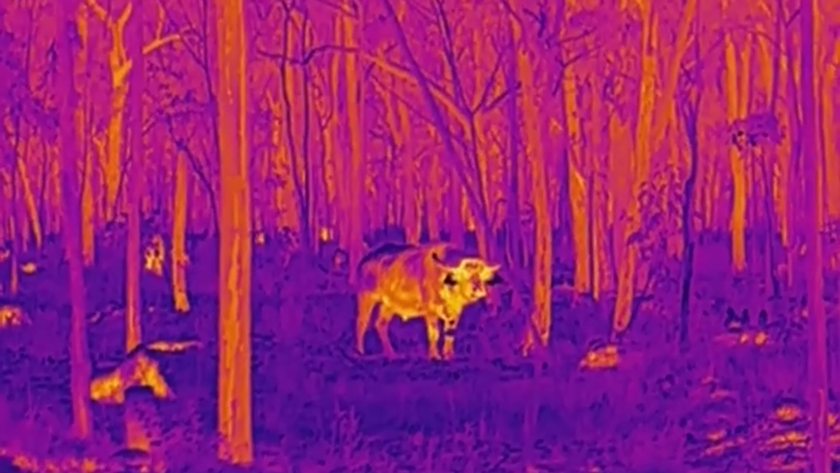Ant hills or termite mounds are prolific in northern Australia, and in this little area there's just hundreds of them. They're not the biggest ones, but they're certainly pretty cool to look at through the thermal imaging monocular, and it's also pretty cool to just again have a quick flick through of some of the different colour options.